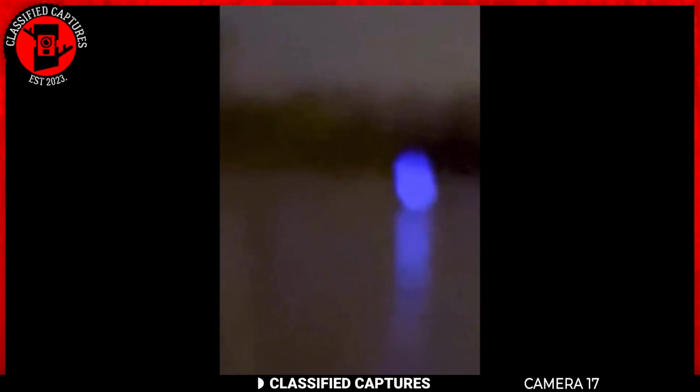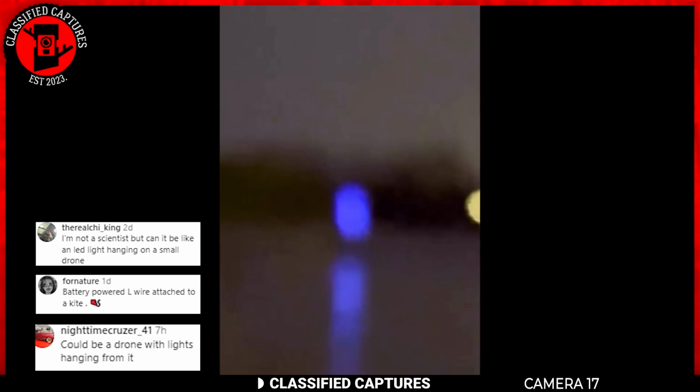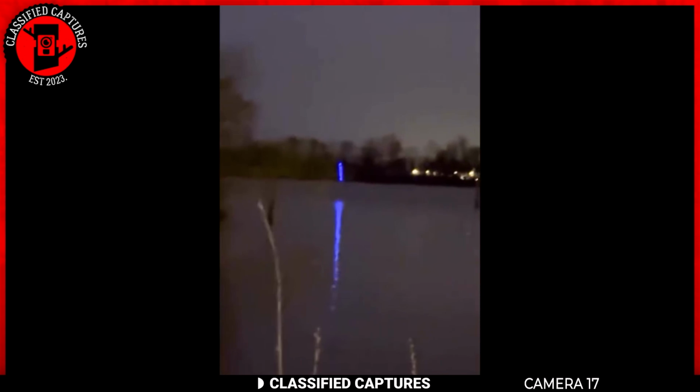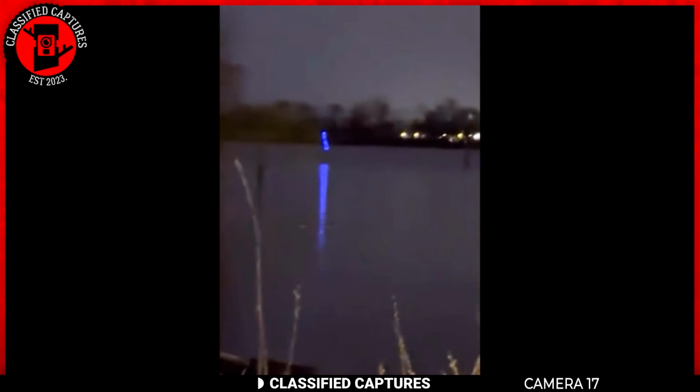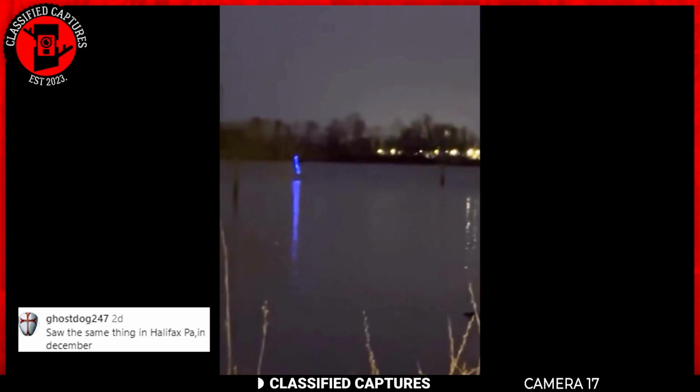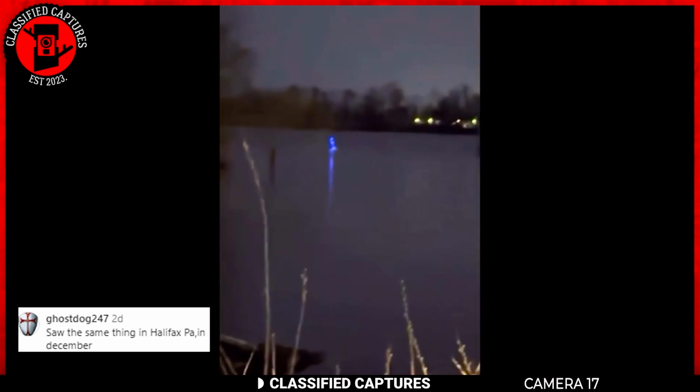Many who saw the clip suggested that it was nothing more than an LED light attached to a drone or kite. This seemed a little logical, but then again, there were no drone sounds. One commenter claimed to have seen the same object in Halifax. What do you think, though? What do you see when you look at the clip?